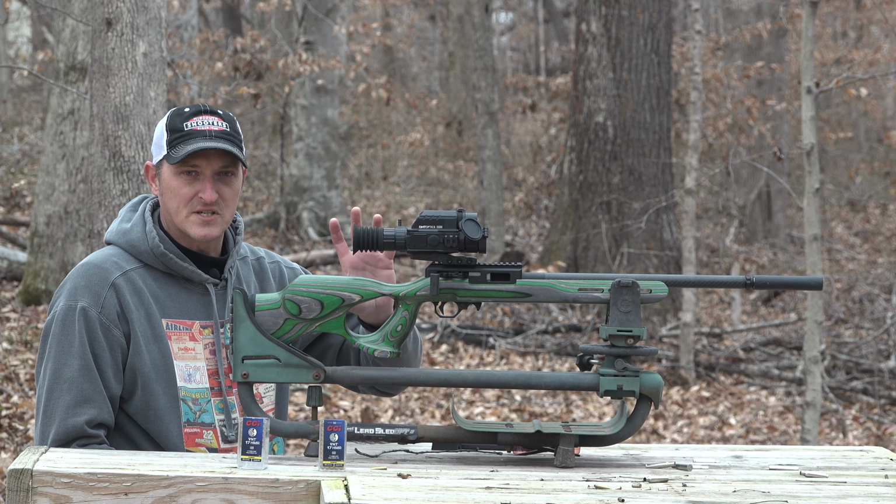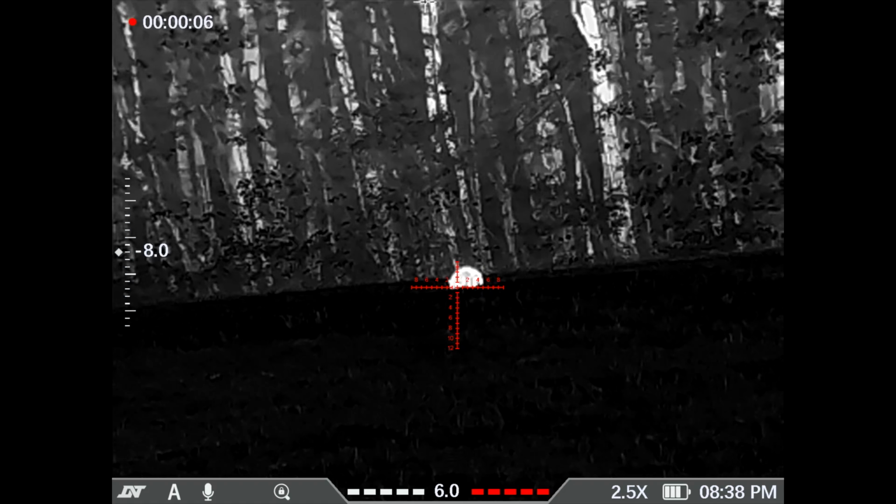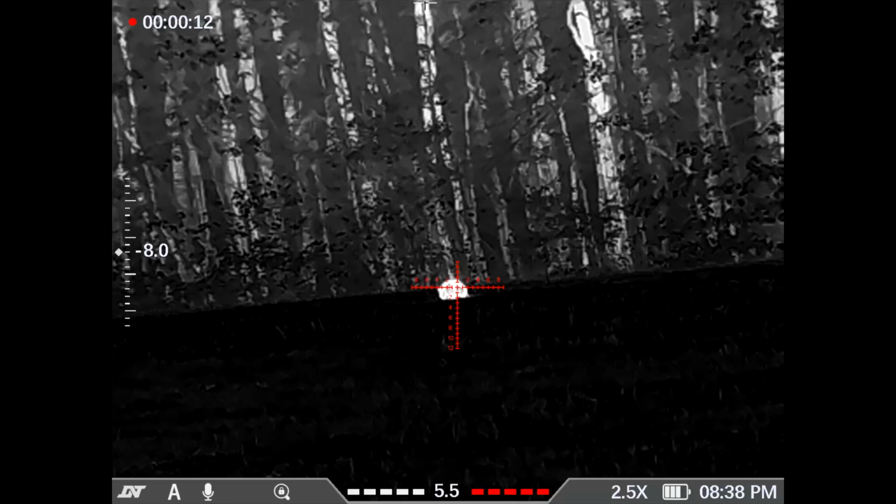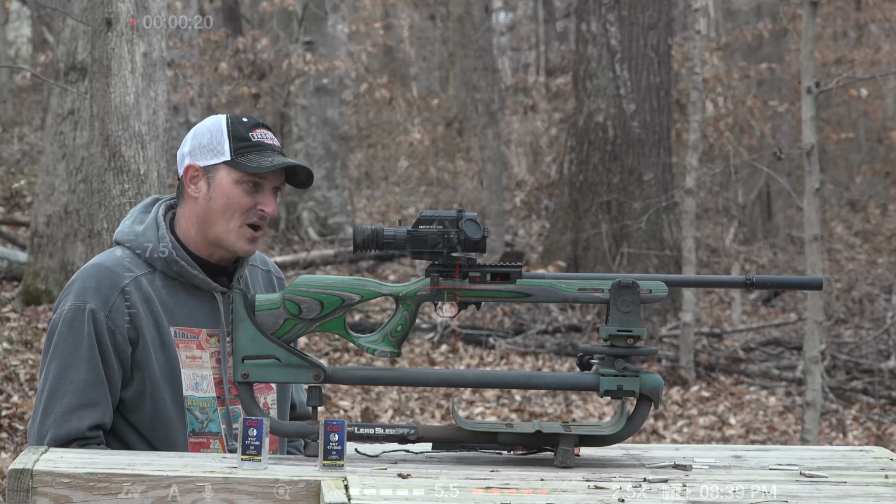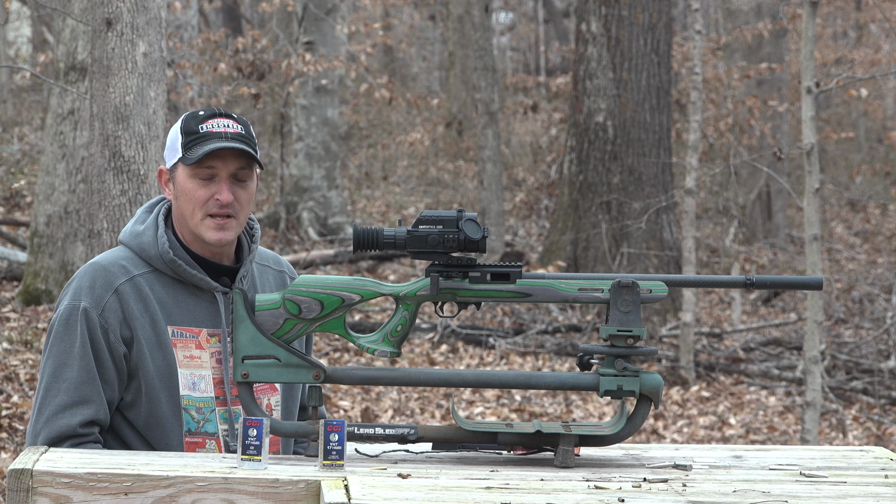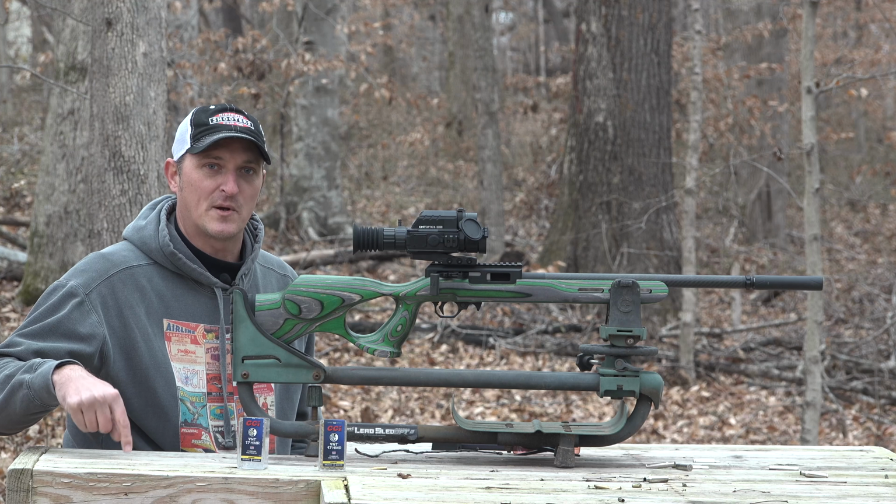If you want to save a little bit of money and the picture quality is not what you're really looking for, you just want to go out and hunt and eliminate some predators on your property or whatever have you, this one will work just fine. Before we start shooting with this optic, there are a lot of things we need to go over. If you're clicking on this video, you're probably tapping that 10 times fast forward and saying, get to the point.